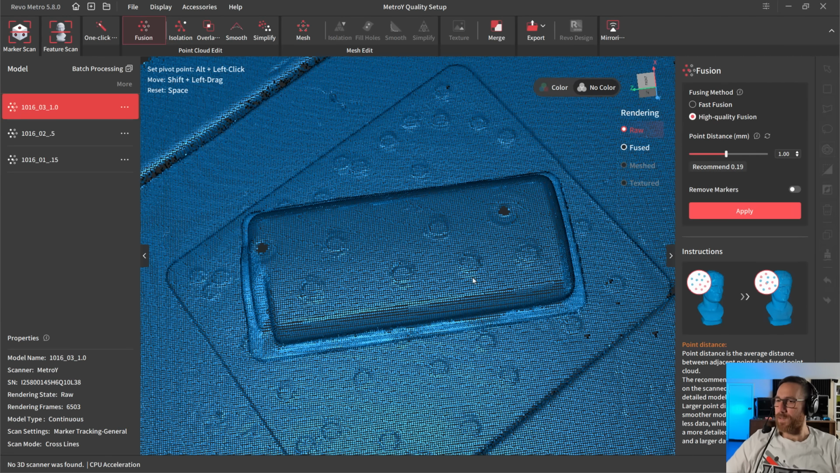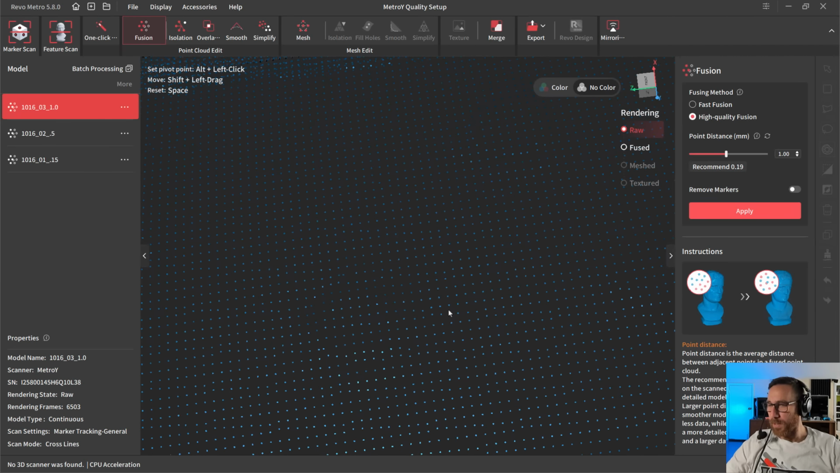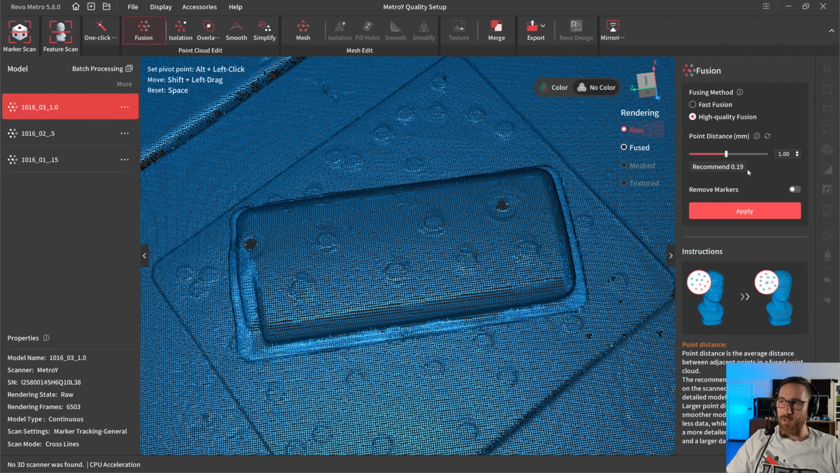If you zoom in, you're going to see tightly spread points, and ultimately the data is very similar. The recommended fusion value here is 0.19. So again, 0.14, 0.17, 0.19. They're all really close relative to the scale of the object. If we had just scanned it at 0.5 millimeters and had that one scan, we would be good to go. In this case, the 1mm is also a pretty good representation.